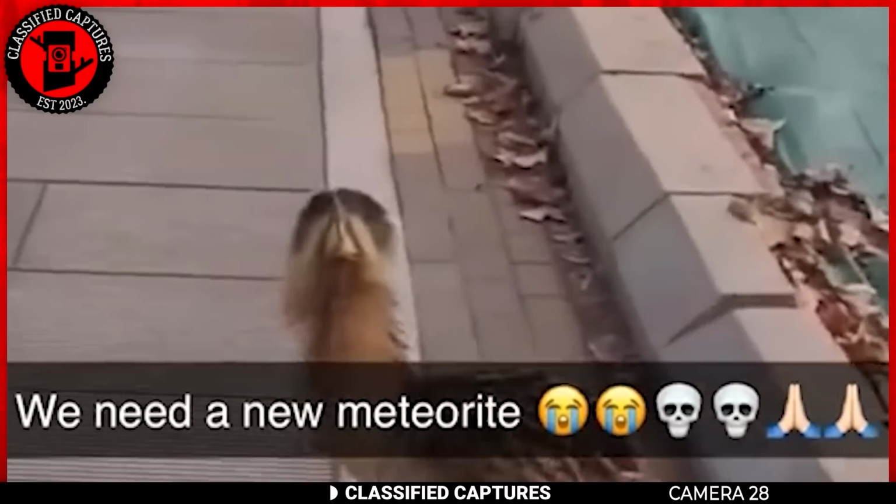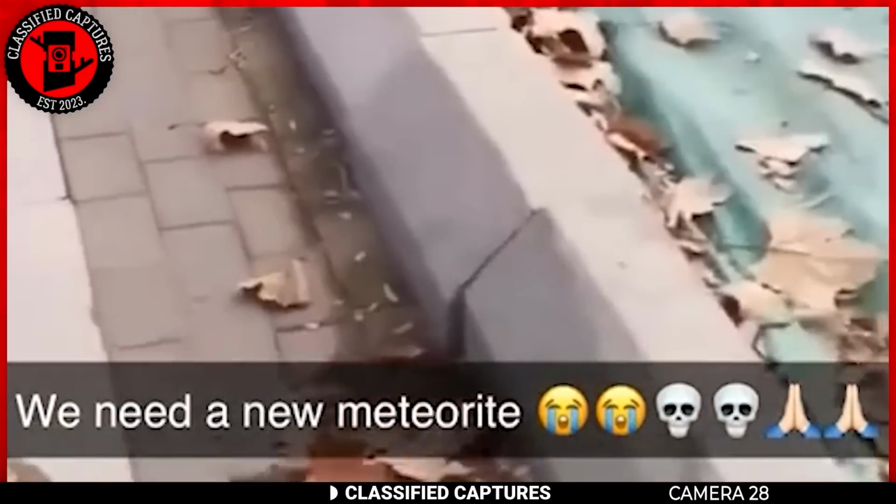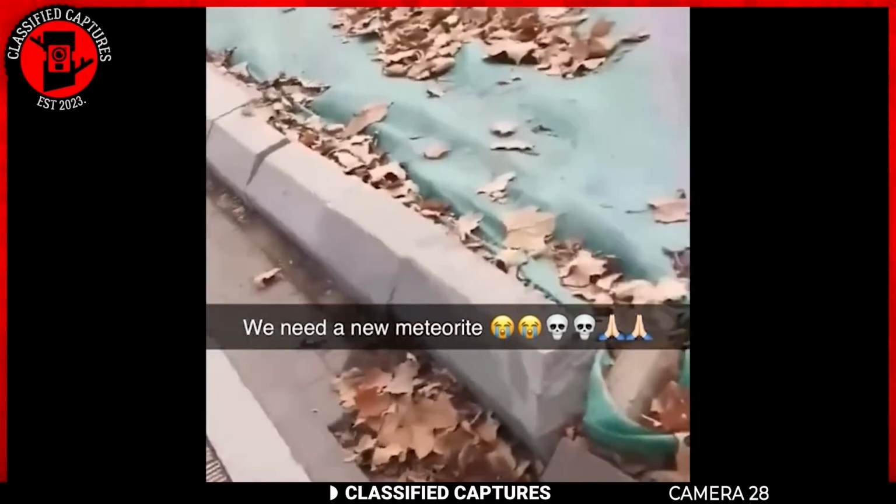Its long neck and unique feather arrangement give it an almost prehistoric look, as if it were a creature from a different era. Its hostile demeanor makes me wonder what kind of bird this could be.